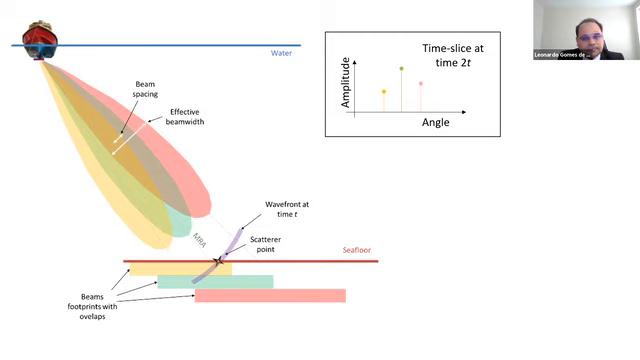Note, however, it should not be considered exactly at its maximum response axis. This is my maximum response axis for the green beam, and my point is here, not exactly the same. The correct direction is somewhere between my green beam and my red beam, somewhere around here.